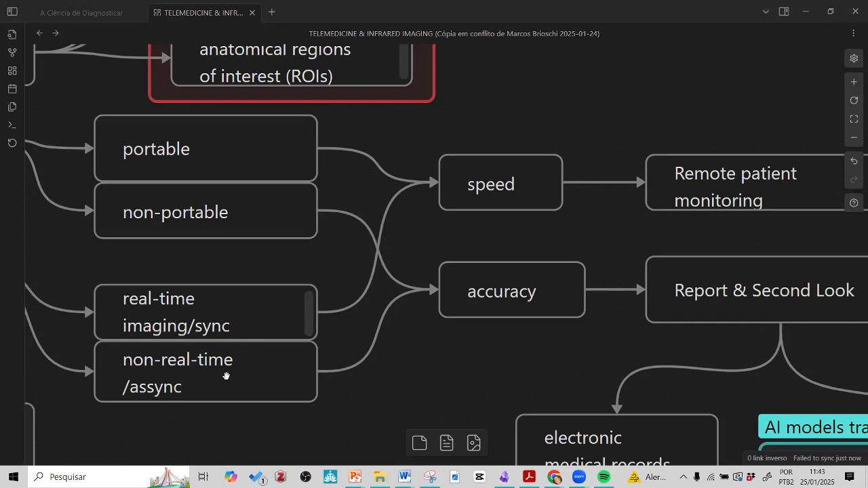And non-real time, asynchronous, the traditional one. So you take the images and you have time to think about what you can do, okay? Real-time imaging, point of care, is good because it's speedy at that moment. There are specific situations, emergencies and others. Non-real time is good because you have more accuracy. You have time to think, you have time to analyze. You can use other tools, different software, AI, so many different things.